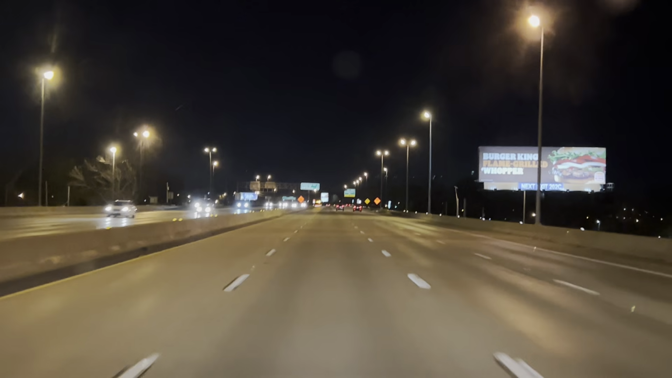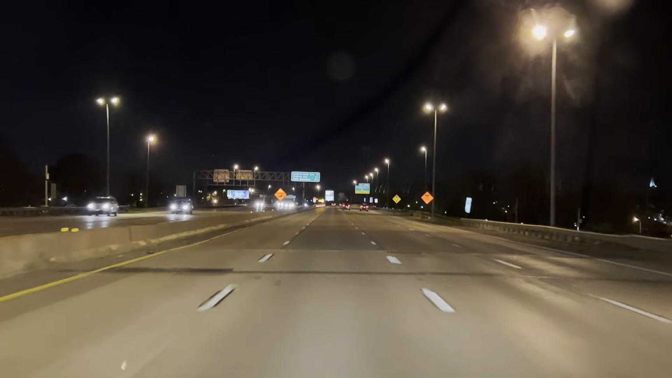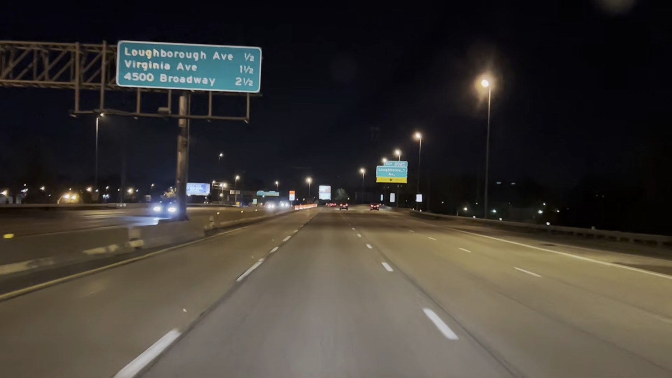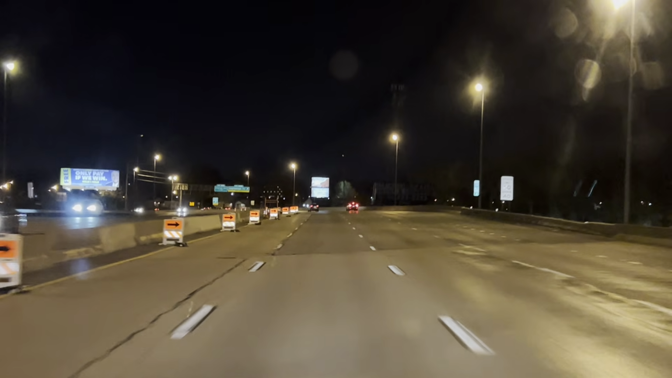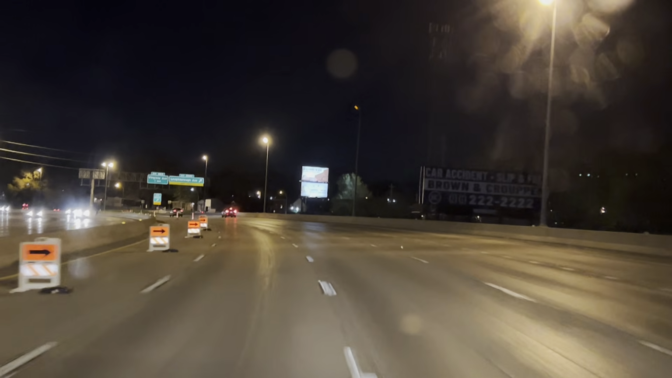I think we're almost to city limits. I don't know if there'll be a sign that says St. Louis city limits, but we're getting close to downtown now. I'm gonna assume we're within city limits right about now. If not, we're very close. Waiting in the middle, if you get a chance, I think I can slide in.